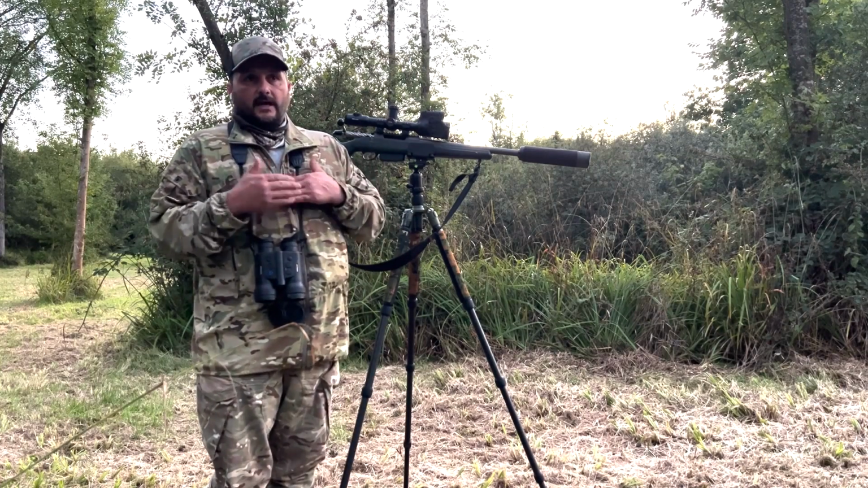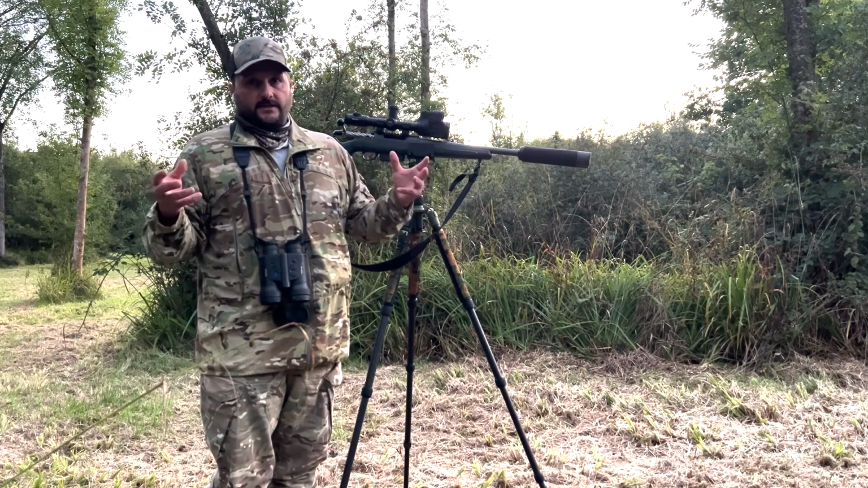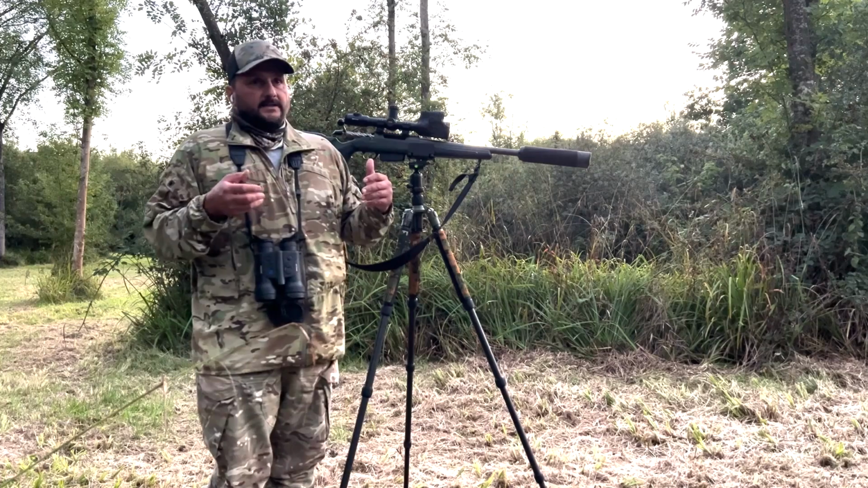But again, you see, with 4 times magnification, and sometimes into 8, you see the full detail. You know exactly what that quarry is. It's a fox.